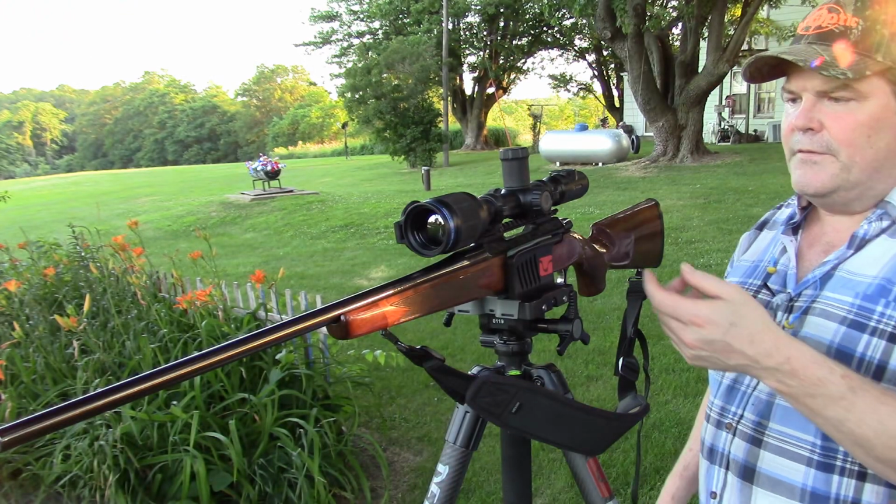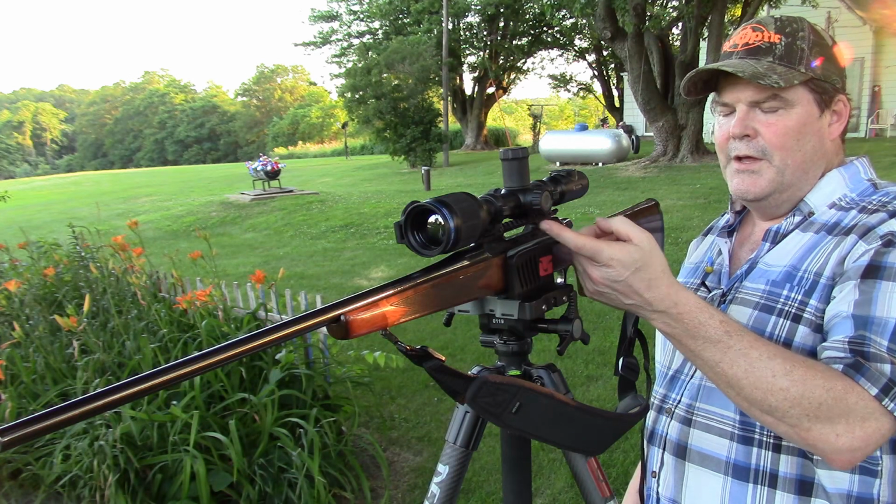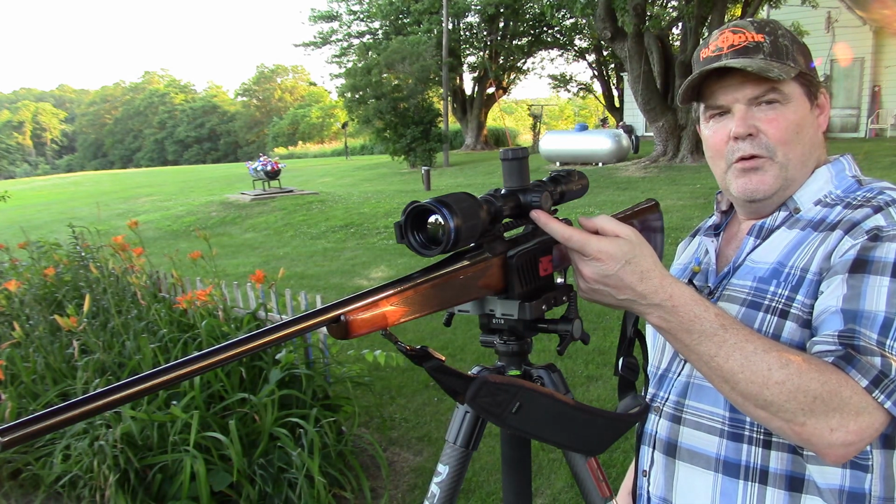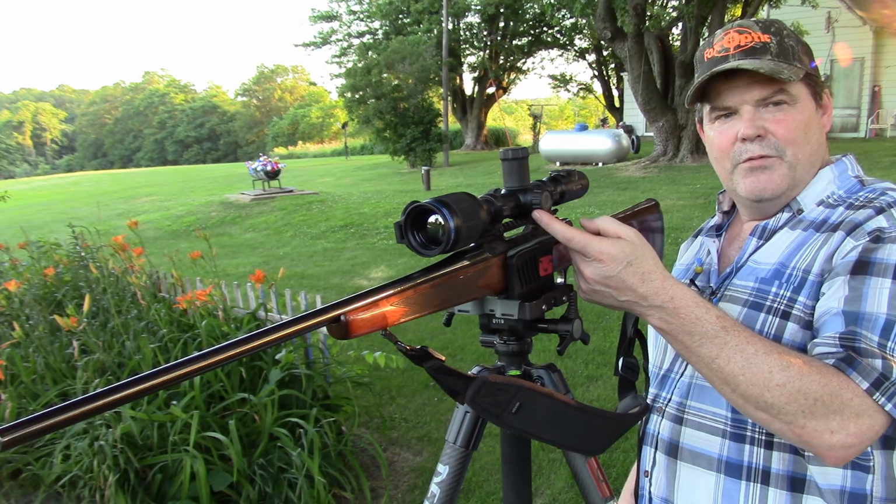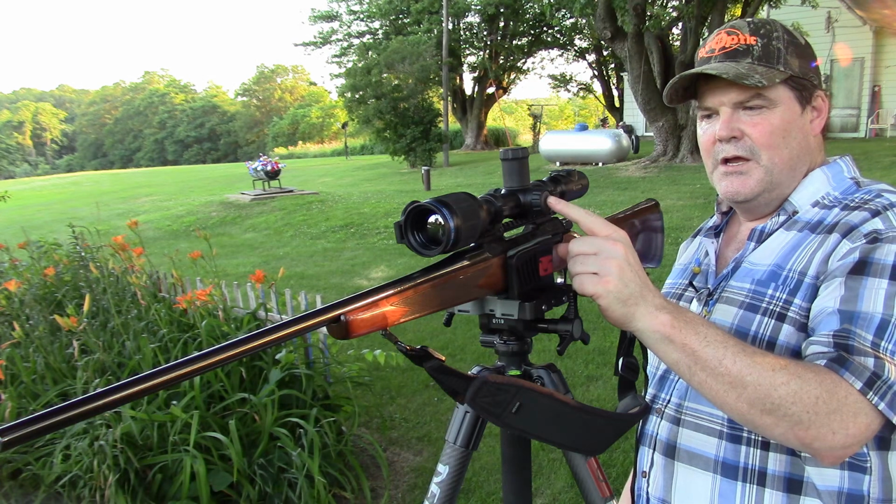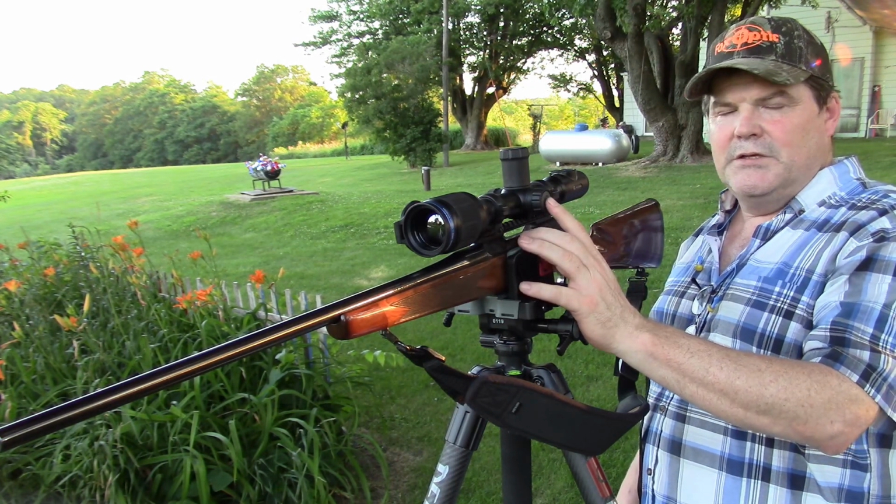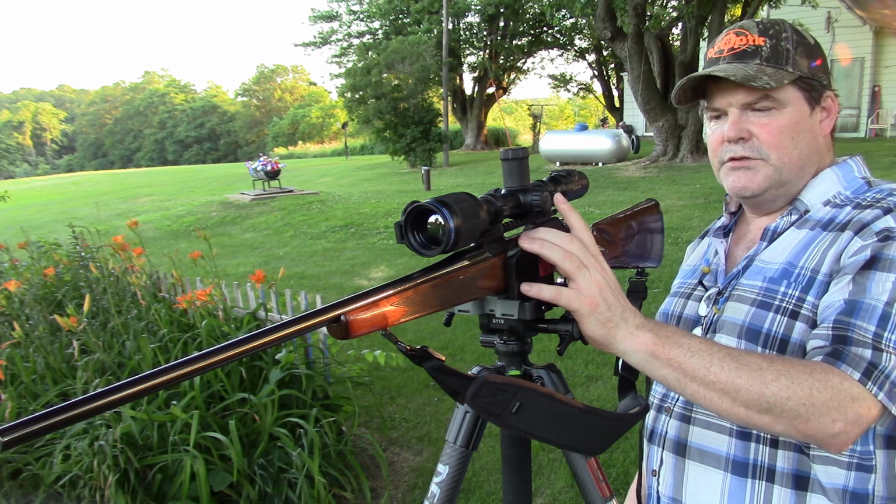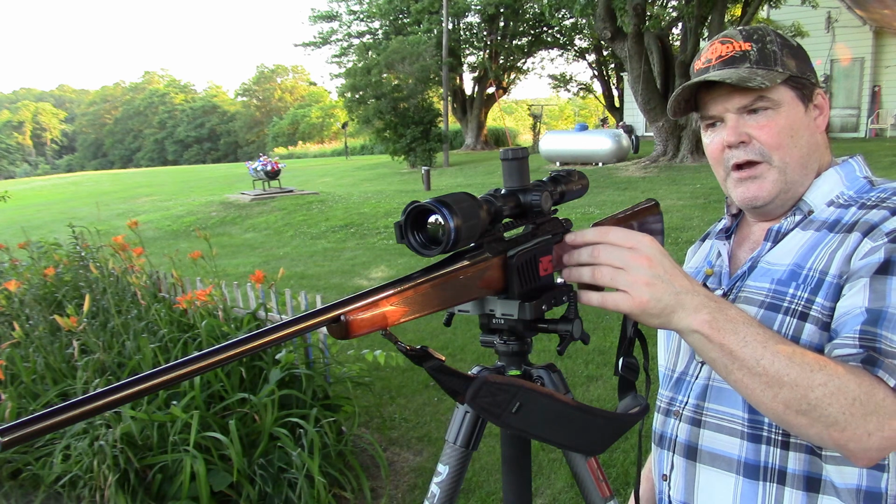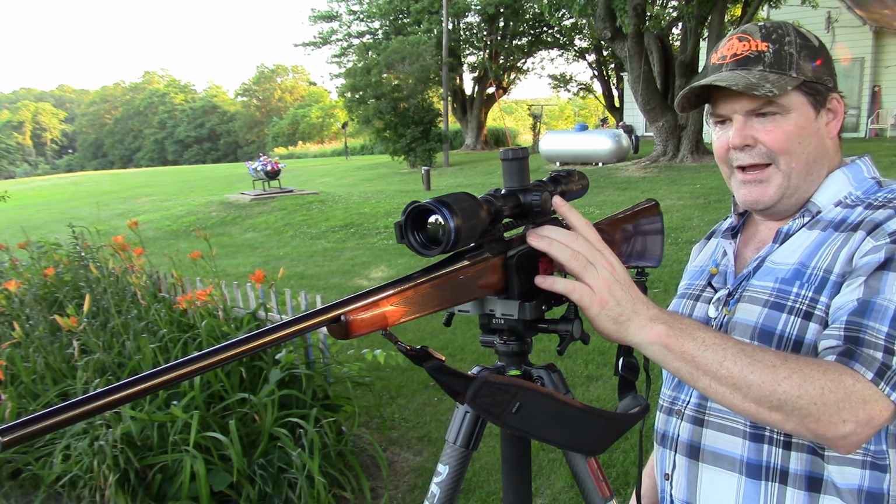So let's get started. The first thing on the Thermion you're going to notice that's different is this little encoder wheel. Pretty self-explanatory. Going to roll it to go up or down, left, right, just running your windage and elevation adjustments inside of some menu options. Center button press, this is a push button. It's got both short and long presses, so typically short presses are going to be to select or go into menu items. Long presses typically going to save or back out of things.